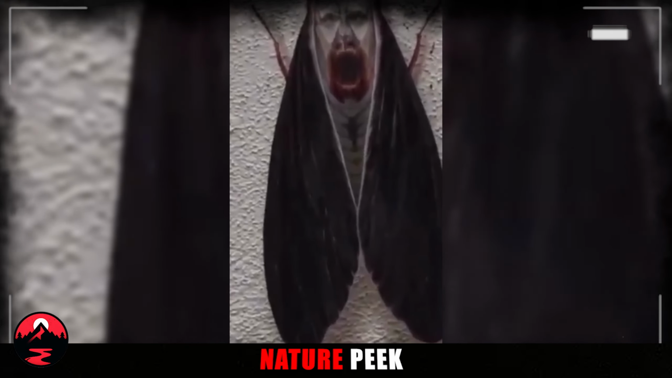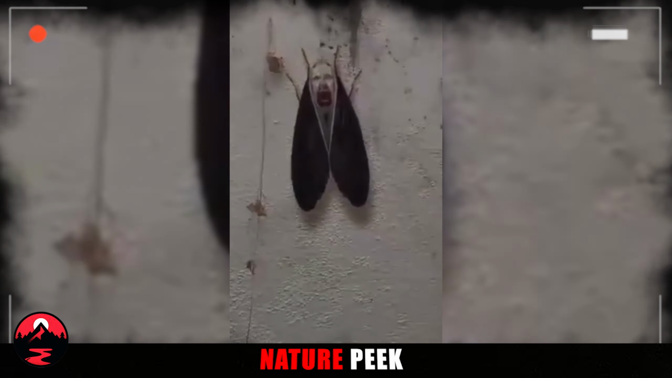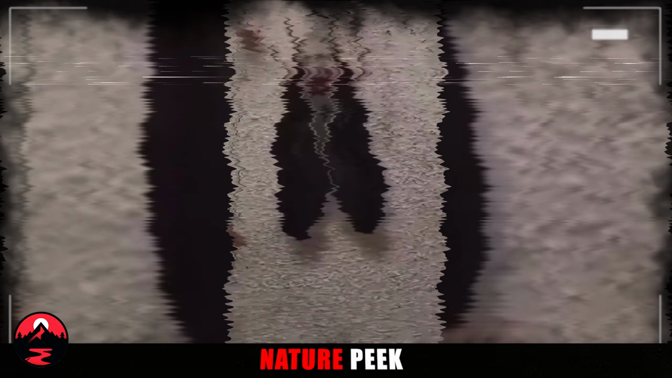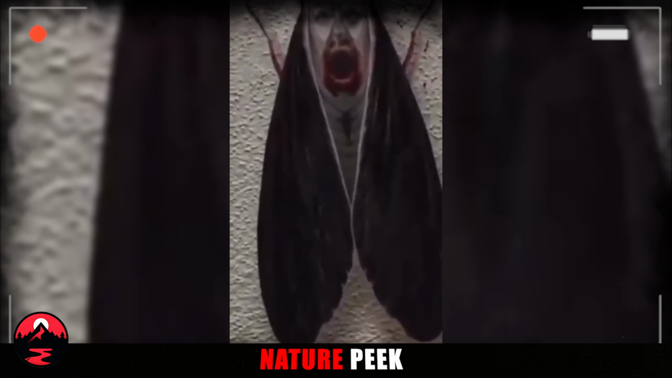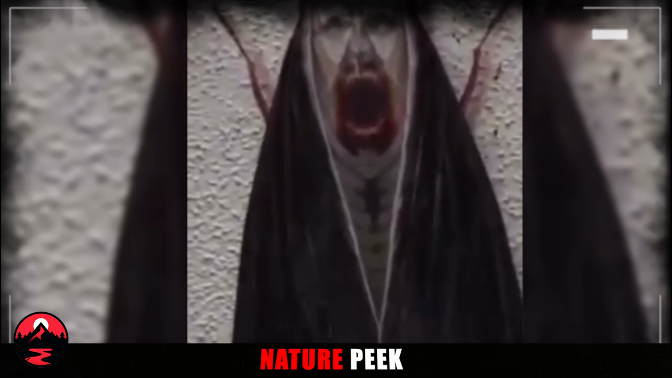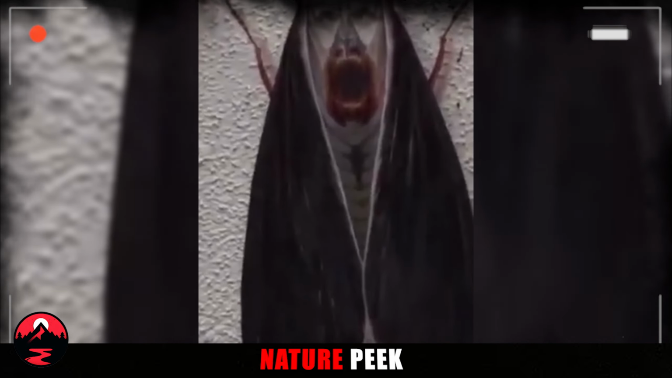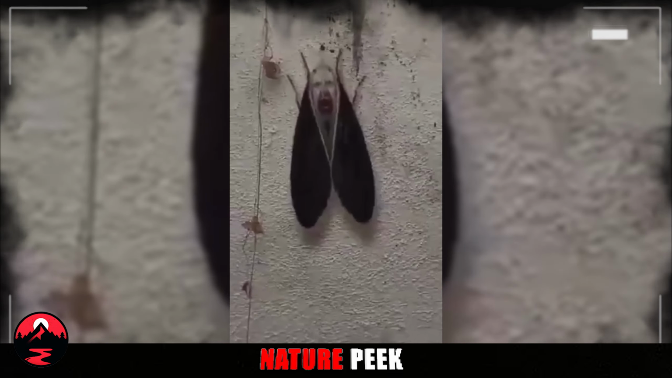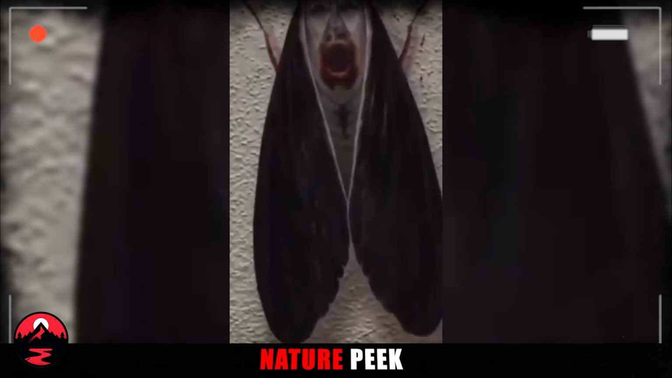Now, for some folks who've seen the Conjuring movies, this might bring to mind Valak, the creepy demon nun. But rest assured, this is just a moth. So, what's going on here? Is it just a case of our brains playing tricks on us? A fancy scientific term called pareidolia? Say that 10 times fast? Or is there something more to this moth's mysterious markings? Let's hear your thoughts. Is this a case of mistaken identity, or a moth with a hidden message?